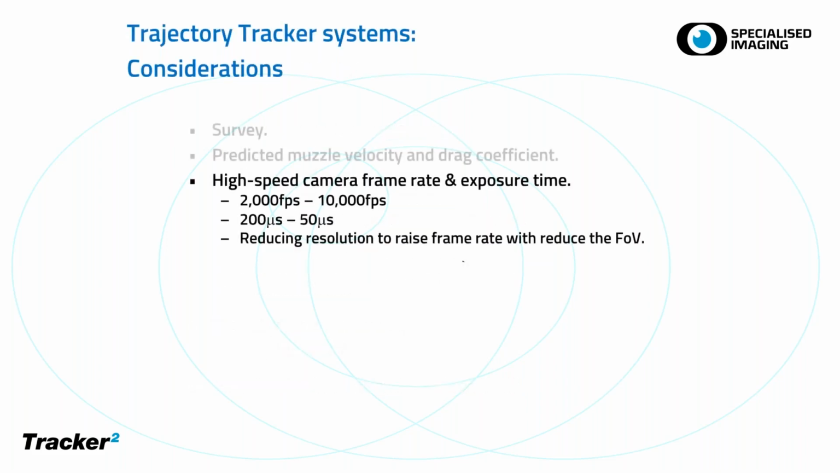So there are other considerations, not just the tracker and the survey and everything else, but what kind of camera are you going to put into this system? Whether it's a thermal camera or a high-speed video camera. Typically, frame rates are between 2,000 and 10,000 frames per second, depending on the speed of the projectile. Because we're following the projectile rather than it passing the field of view, we can have slightly longer exposure times. So typically between 200 microseconds and 50 microseconds.